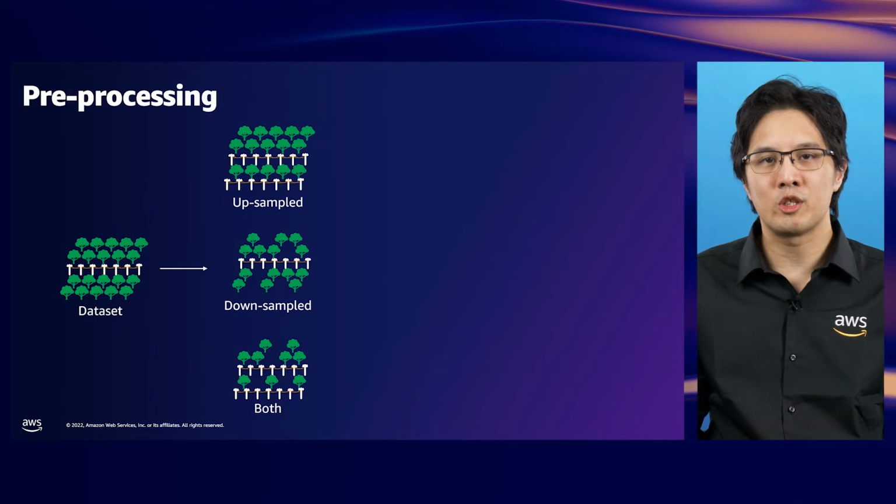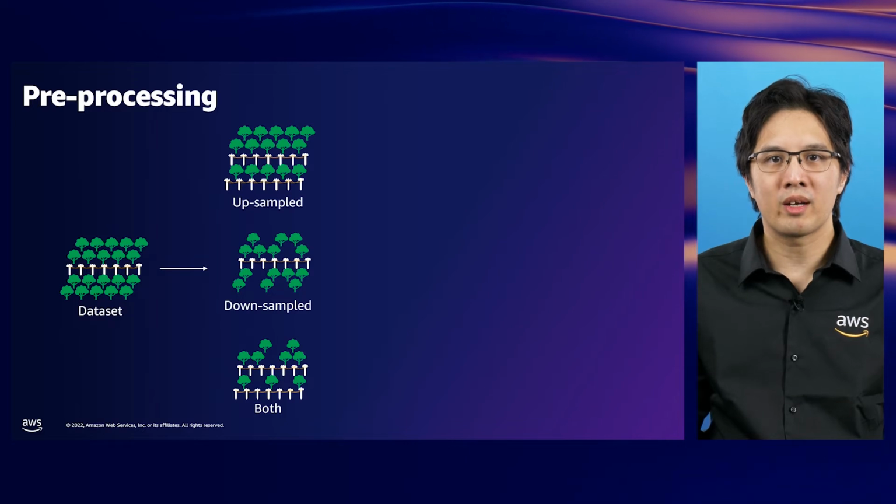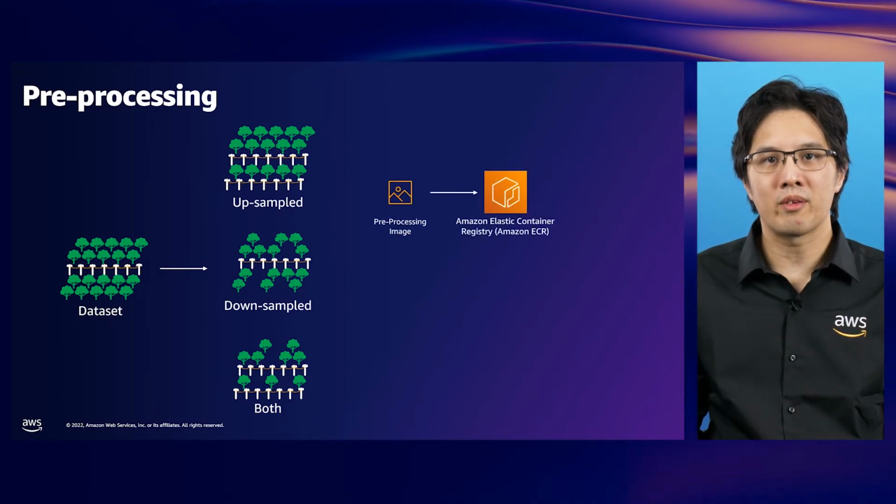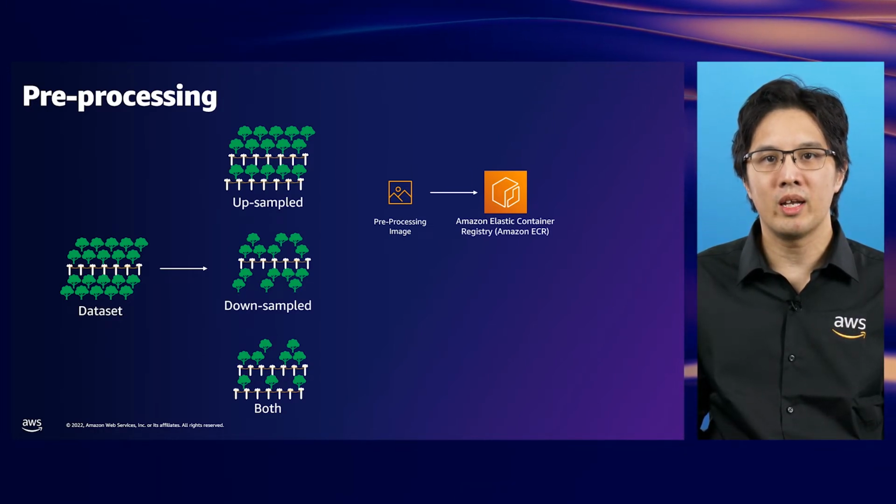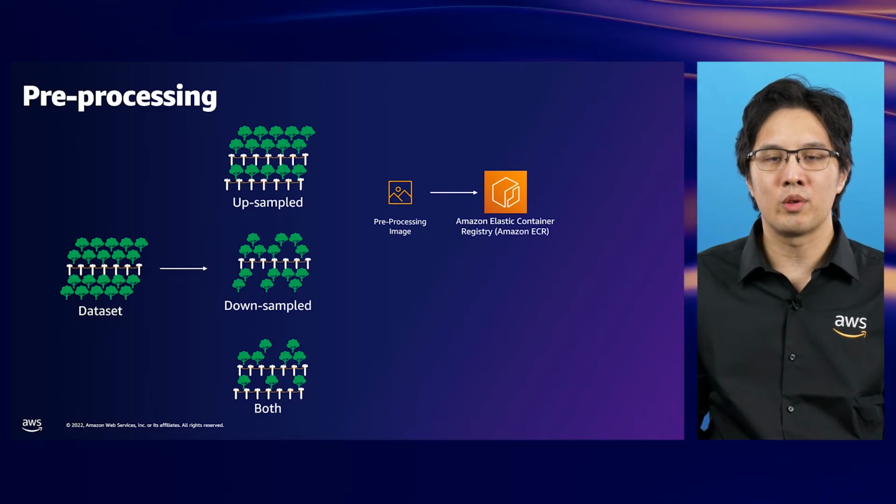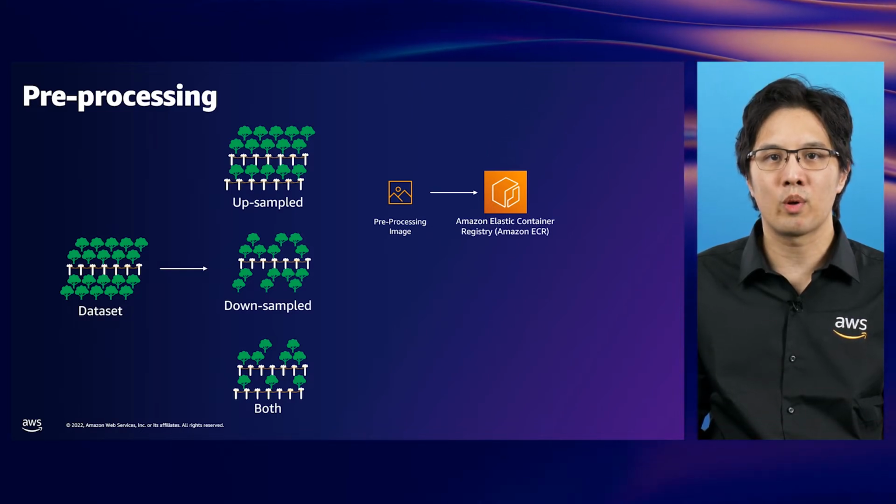Now let's take a look at how Geomatic AI built this data pre-processing pipeline in AWS. It begins with developing a custom pre-processing Docker image. By implementing a custom image, Geomatic AI were able to utilize specific point cloud libraries to write their own custom data loader and implement the required sampling algorithms. This image is uploaded to Amazon ECR, a fully managed Docker container registry that makes it easy to store, share, and deploy container images.